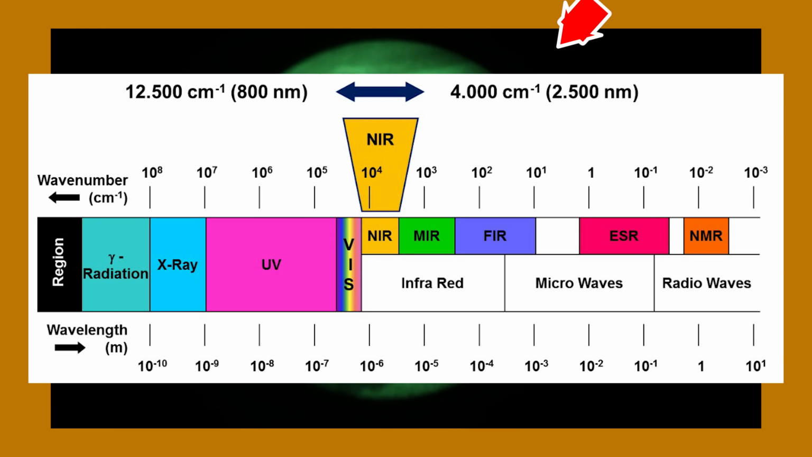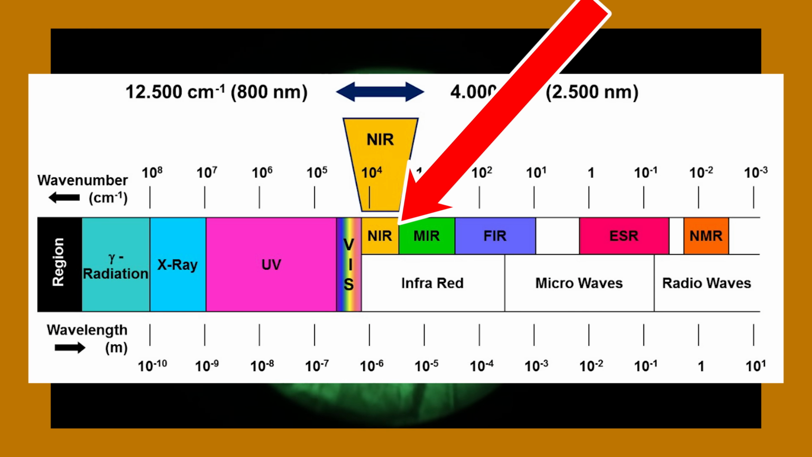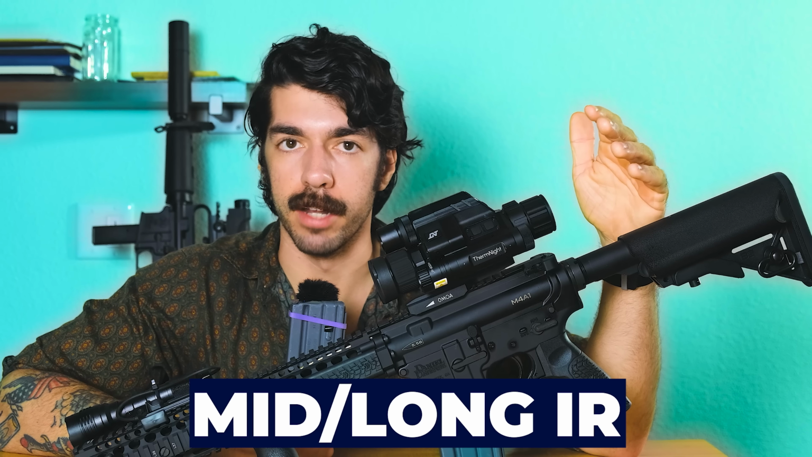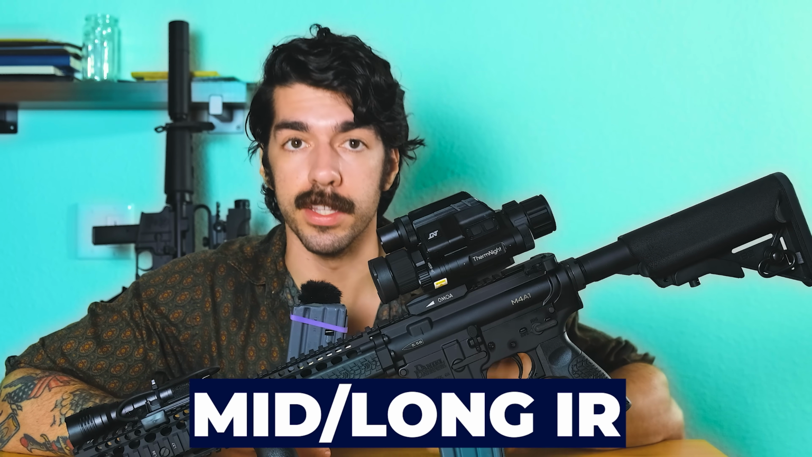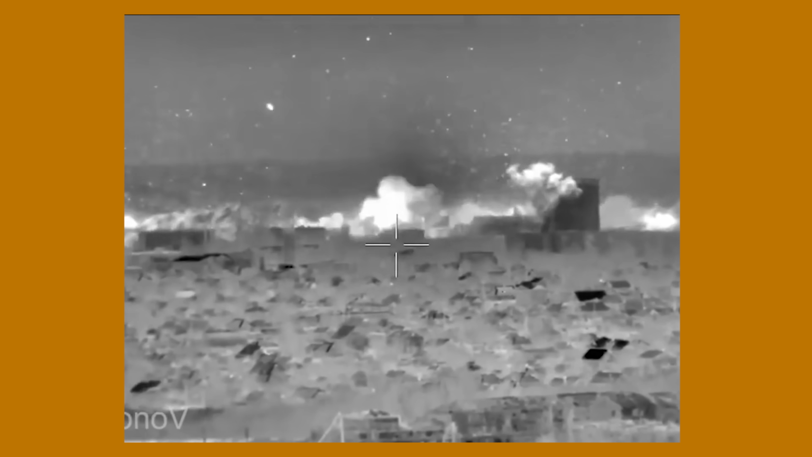Night vision can see in the near infrared, which is this portion of the actual EMS. And this is why they can see IR lasers on the end of rifles, and dumbasses that use the iPhone Face ID in combat zones. Thermals like this look at the mid and long wave infrared, which is specifically the radiation given off by heat, and because that's all it sees, it makes finding heat signatures very, very easy. There's no other visual information to mentally filter out.